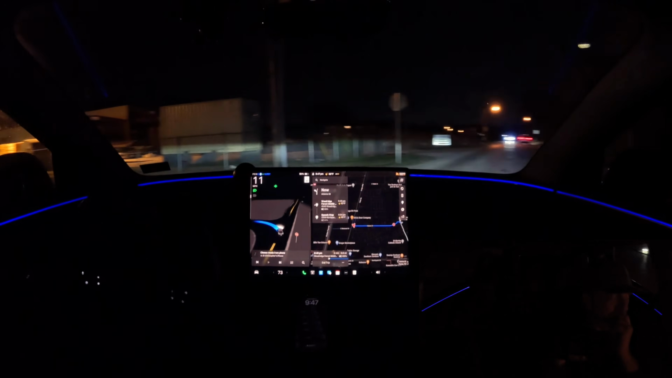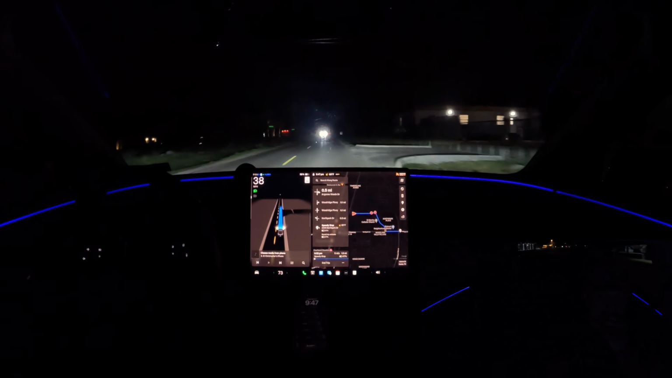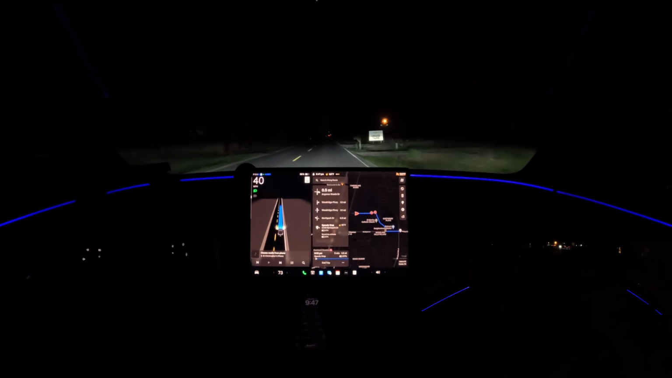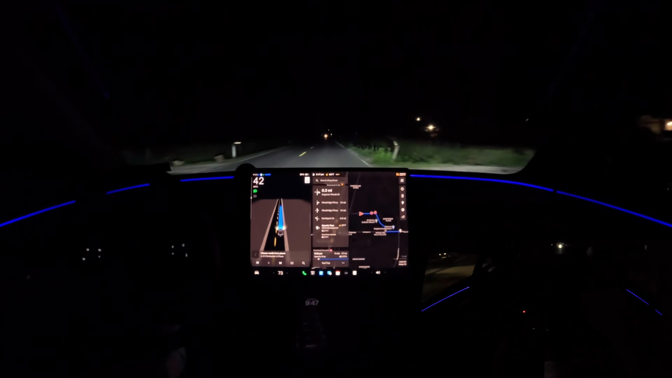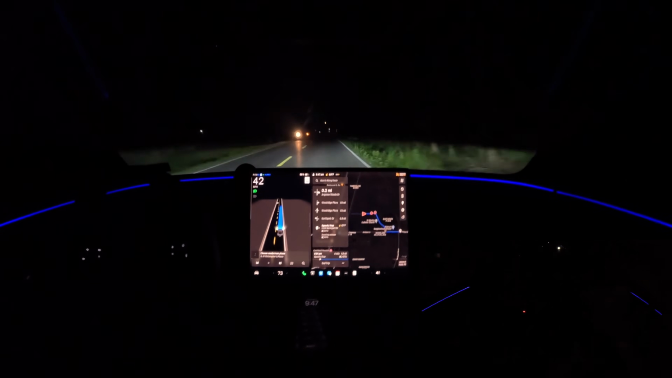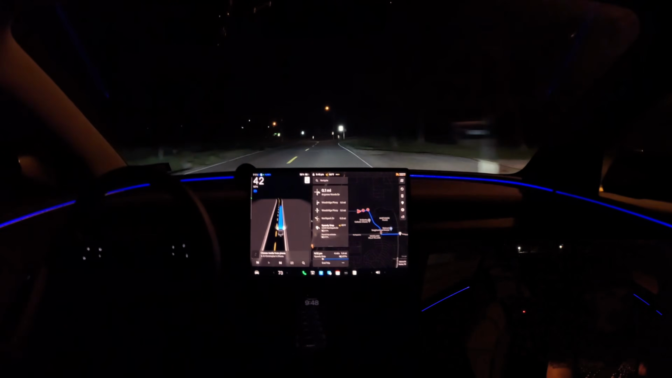All right. Our left turn here. Keep an eye out for any critters. Well, there you go. No critters tonight.